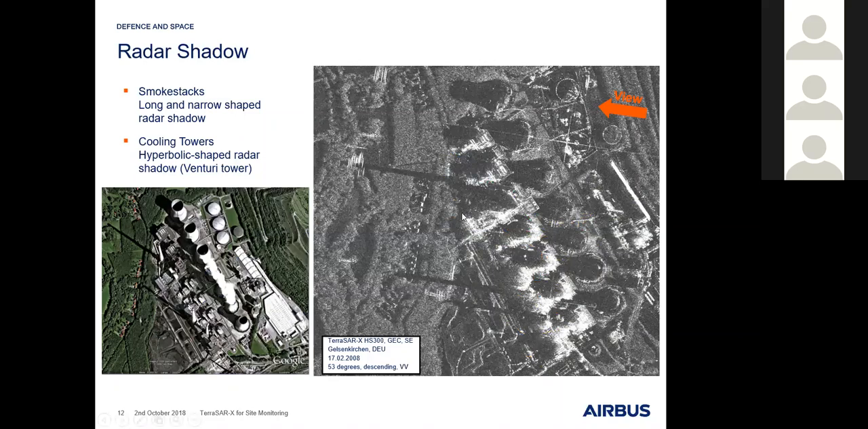Same effect we see for these Venturi cooling towers. Also here, because they are round shaped, they have a smooth material on the outside, so there's hardly any backscatter. But what we nicely see here in the radar image is the exact outline showing the Venturi-like shape in the radar shadow. So that means from time to time radar shadow can also be used as a helpful tool to recognize certain features.